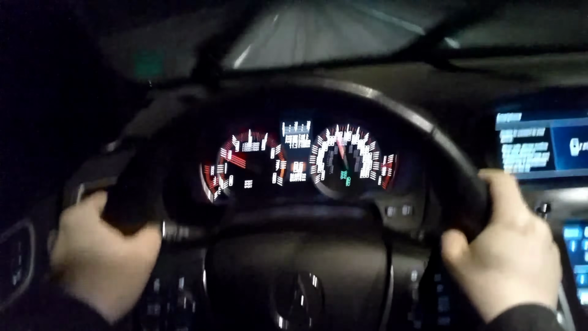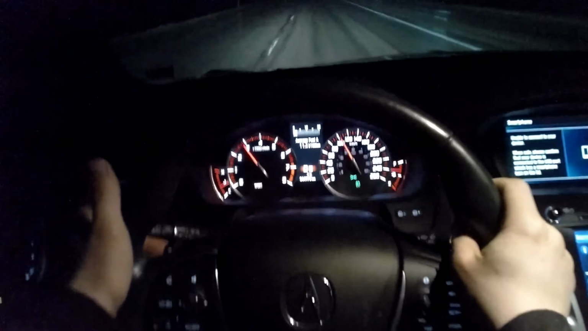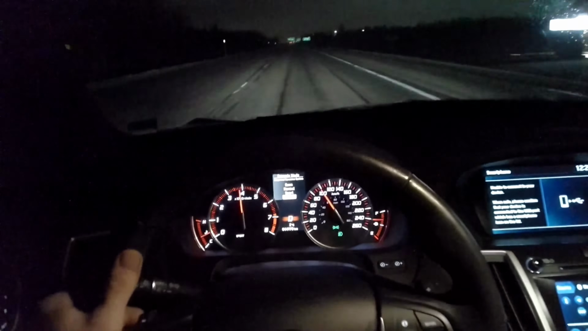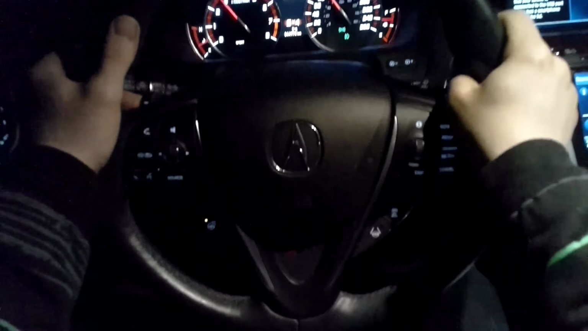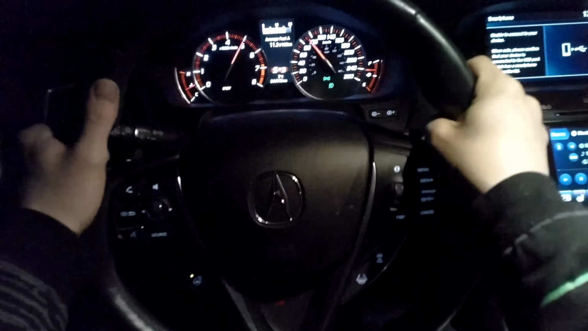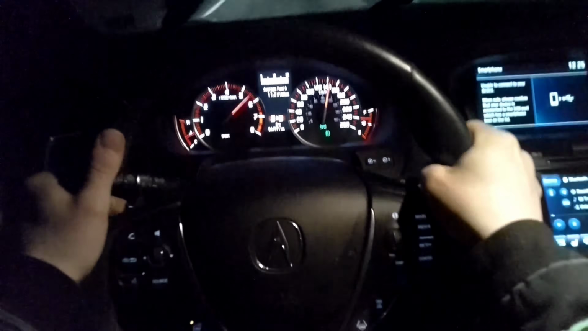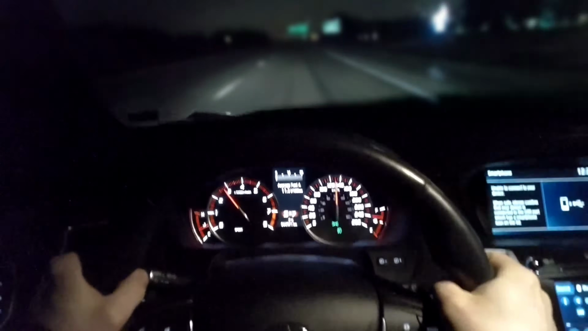So again, there's the downshift response. It's pretty good. I mean, if you're in Sport Plus, it might be better. Let me see. Sport Plus. It's not much better. Sounds amazing. I love the sound of this thing.